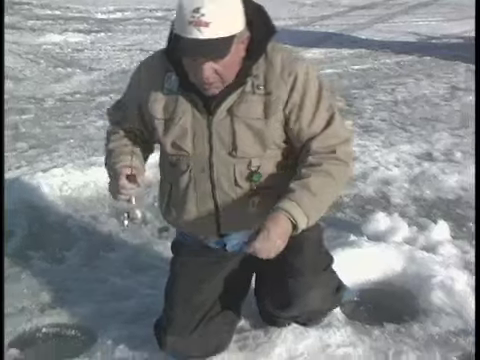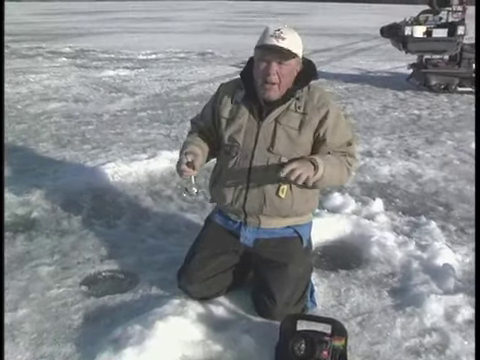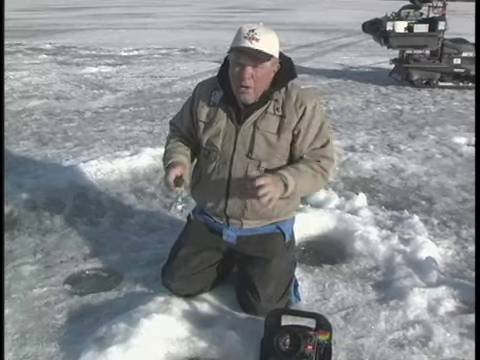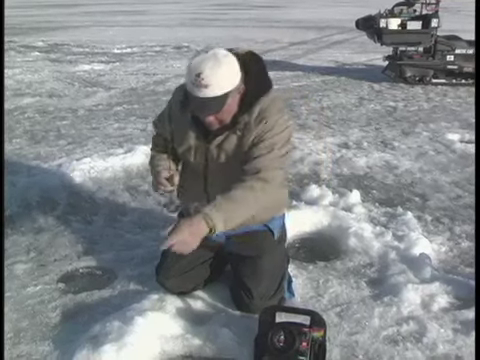Your Vexilar can see this because it's going straight down. If you use a gliding bait that glides off to the side, something that can get out of the cone angle, remember, you just have a cone angle that goes down. You've got to keep your bait inside of that cone angle if you want to see it.